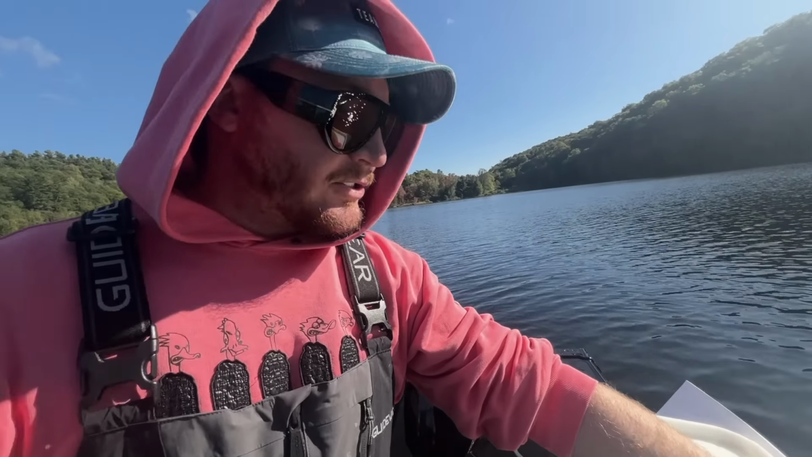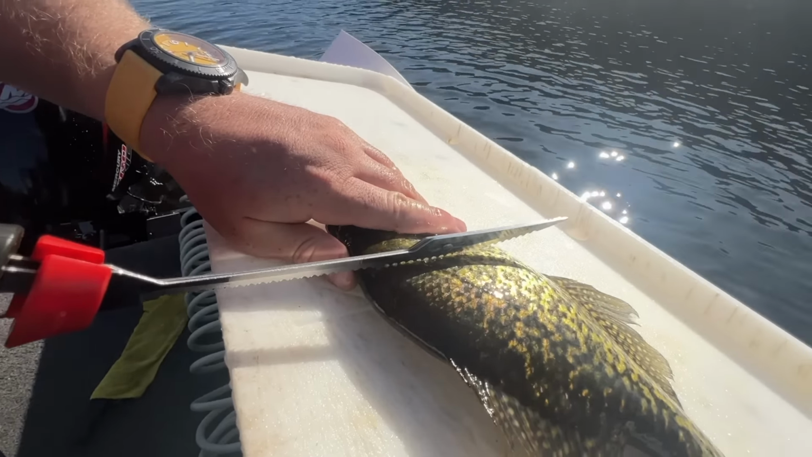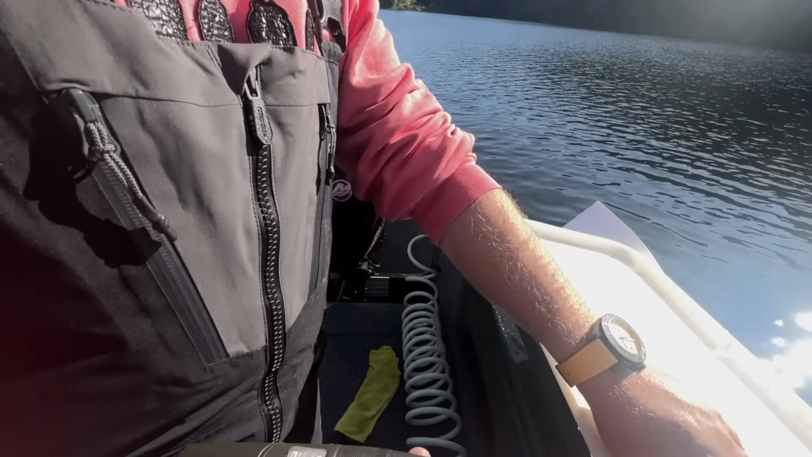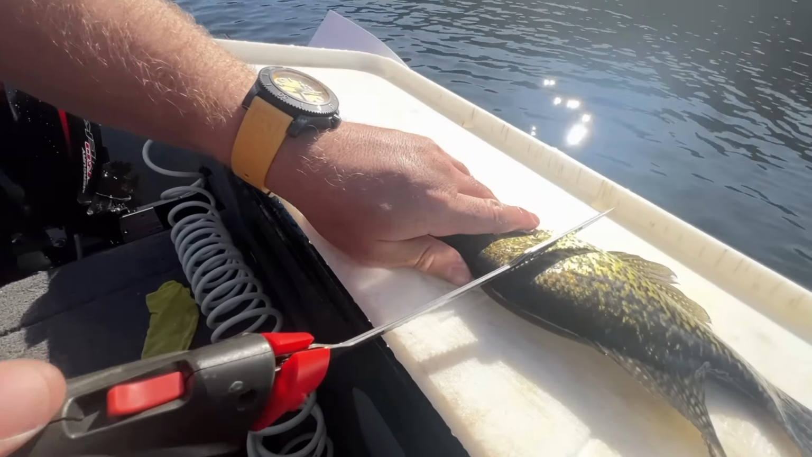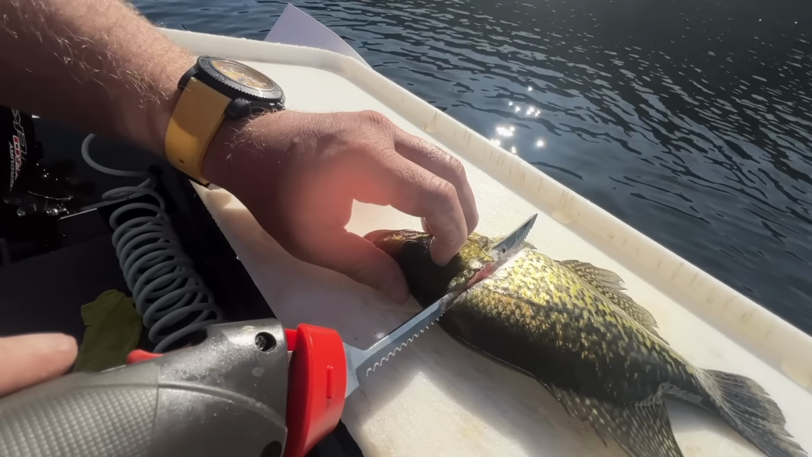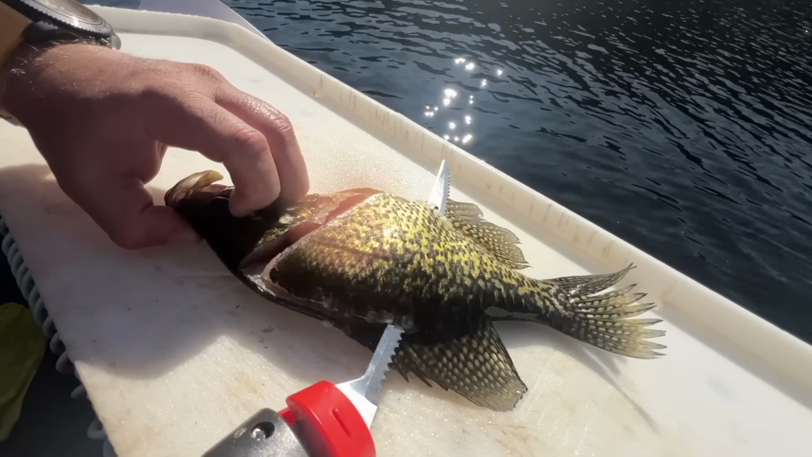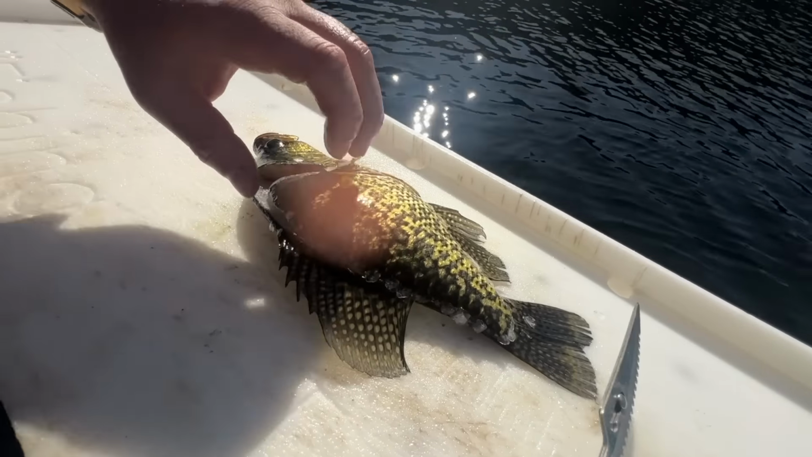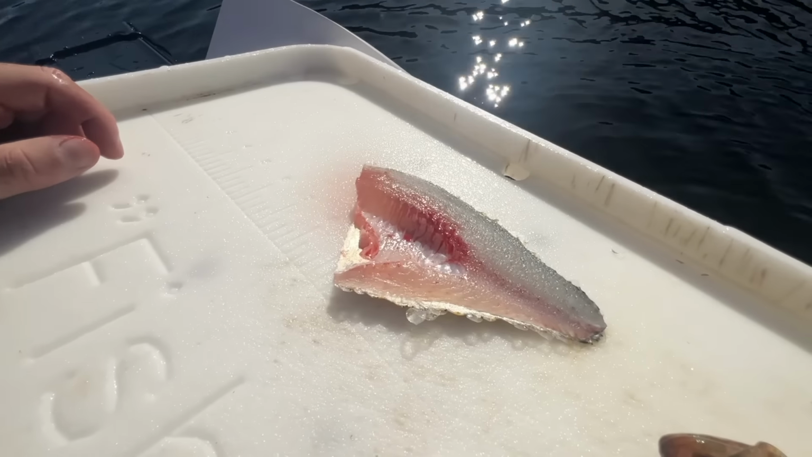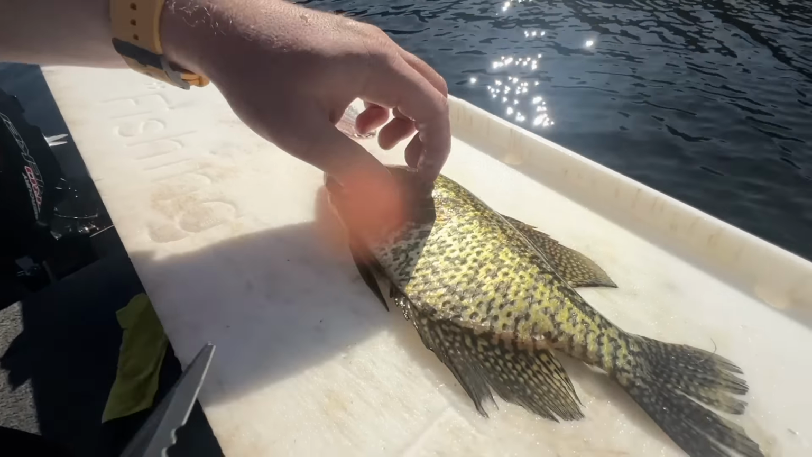We're gonna start cleaning these crappie now. It's almost the end of the day. They've been really fresh in the box up until this point. We've got our electric XPS knife here. So we're gonna start right behind the gill plate, all the way down to the backbone. Look at that, so fresh, she's still popping. Lateral cut, straight down the back. And you've got a beautiful crappie loin right there. We do the same thing to the other side.